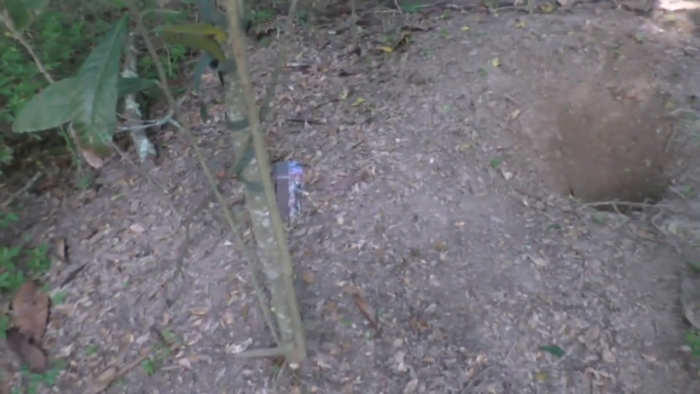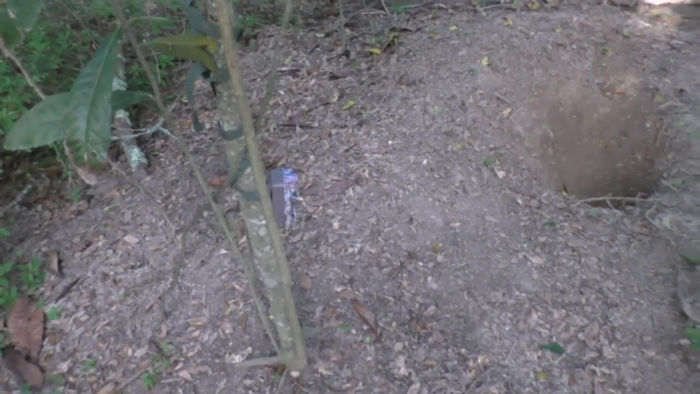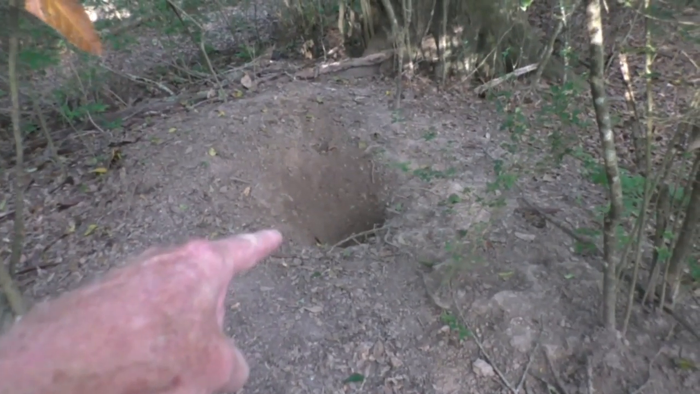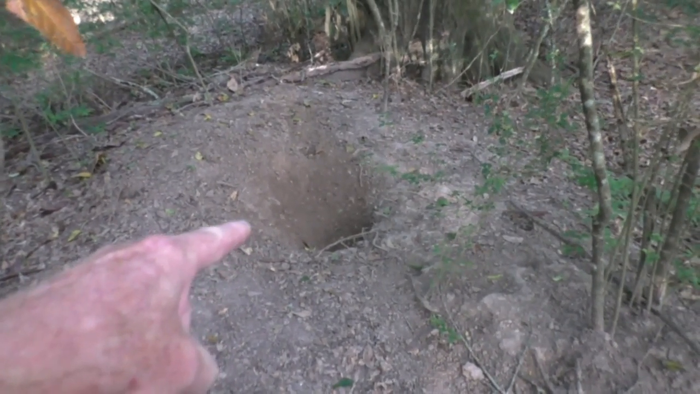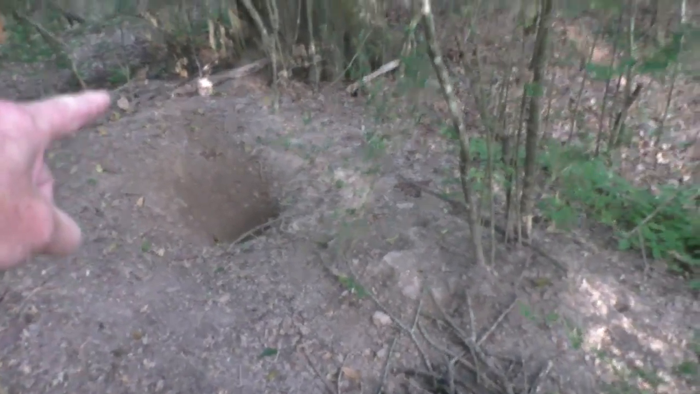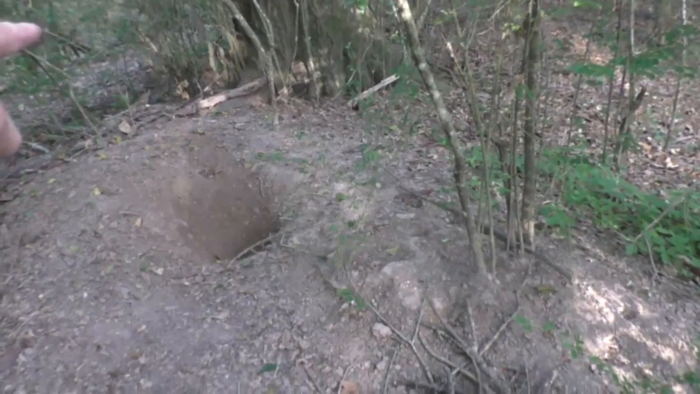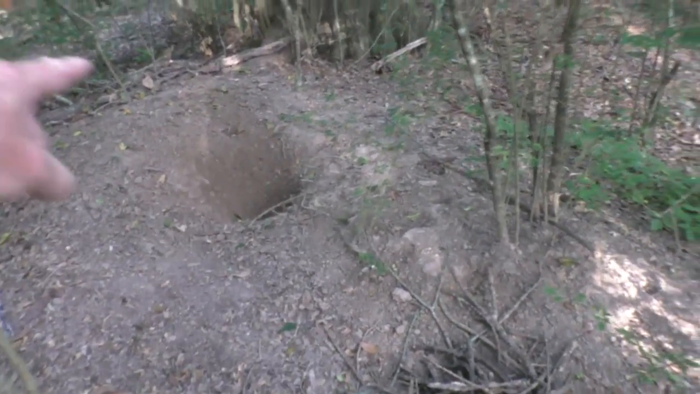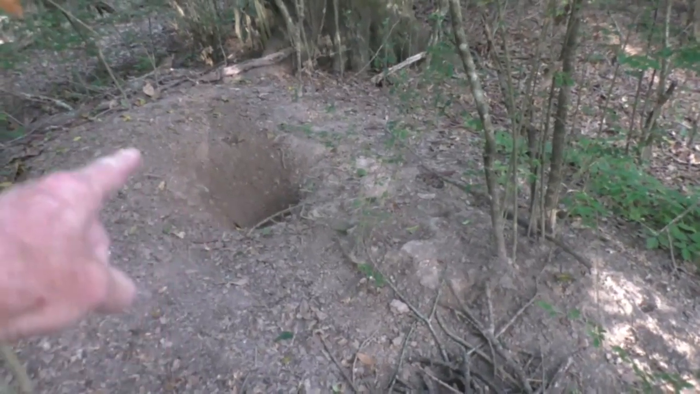So I put a camera on it, and I got several things happening at once. I got the armadillo coming and going from the hole, and then I got the babies coming out, and I just smiled the whole time I was watching it. It was pretty cool. And then the rat kept going down in there and getting sticks and then come across here. So I was seeing that on the camera, but I didn't know where the rat was going.